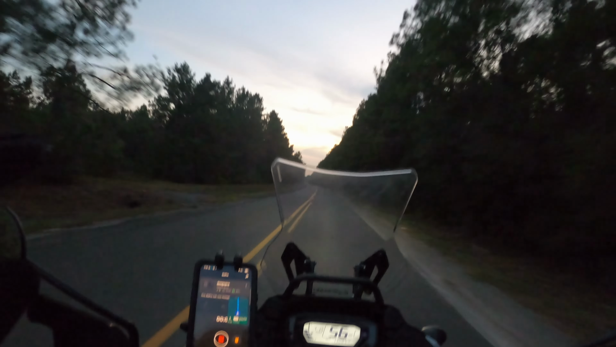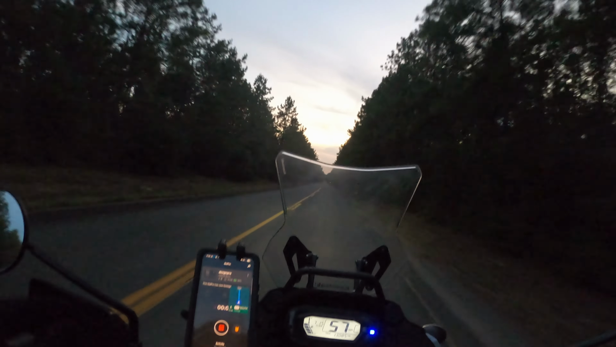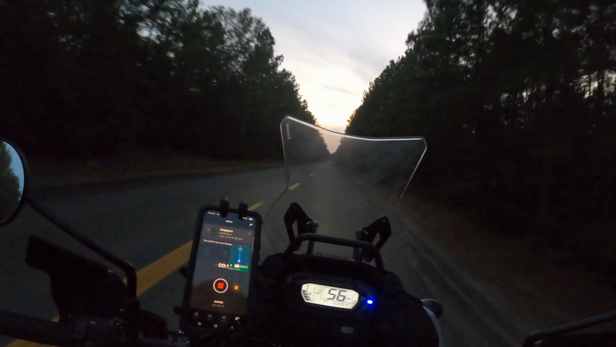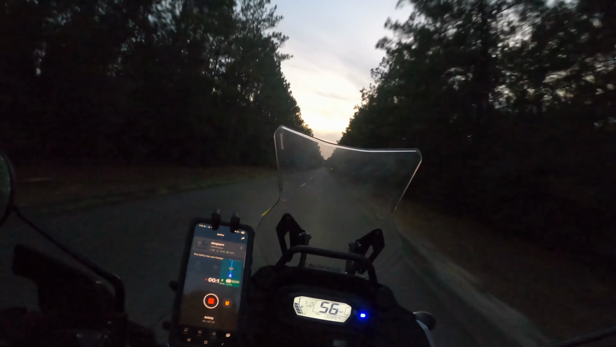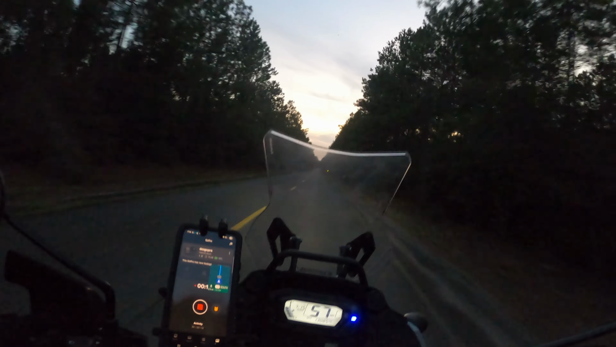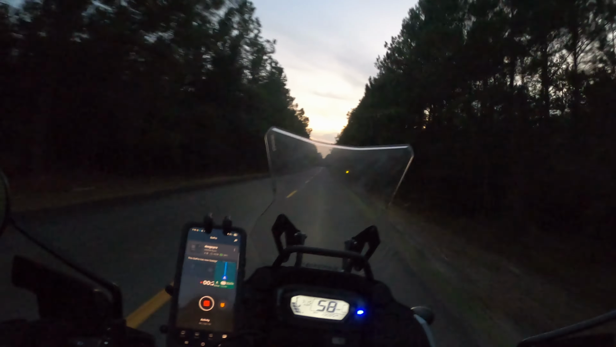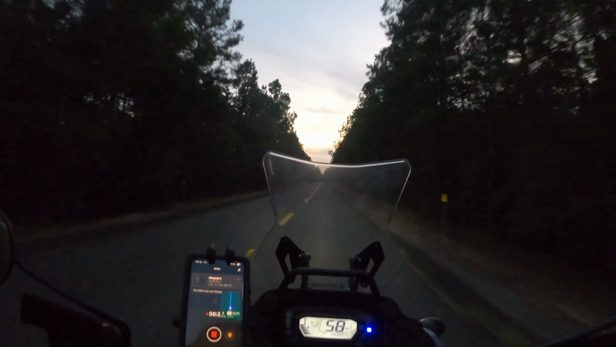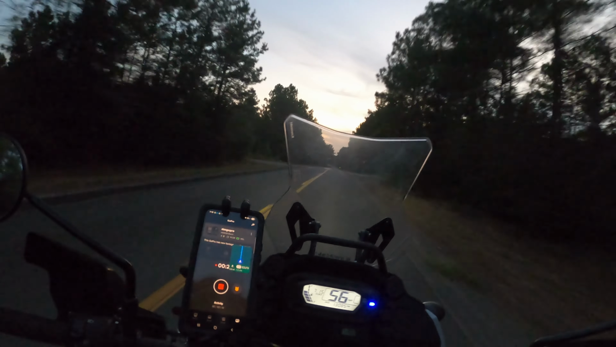Another thing, even though you can still see good, you need to run your high beams, because animals' eyes are going to reflect, and you can get an earlier detection. I don't know if you can see that reflector up there, but an animal's eyes are going to do the same thing. They're going to be enhanced with the high beams on. So it'll give you an earlier alert that there's an animal or something up ahead.